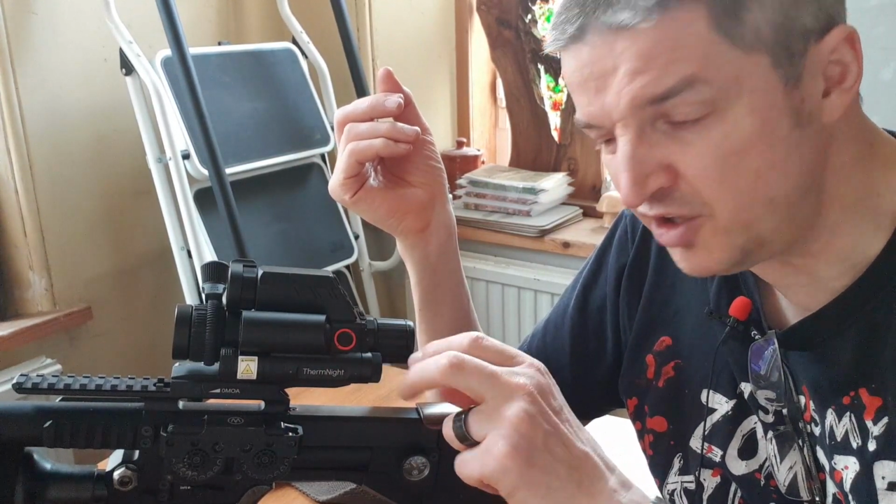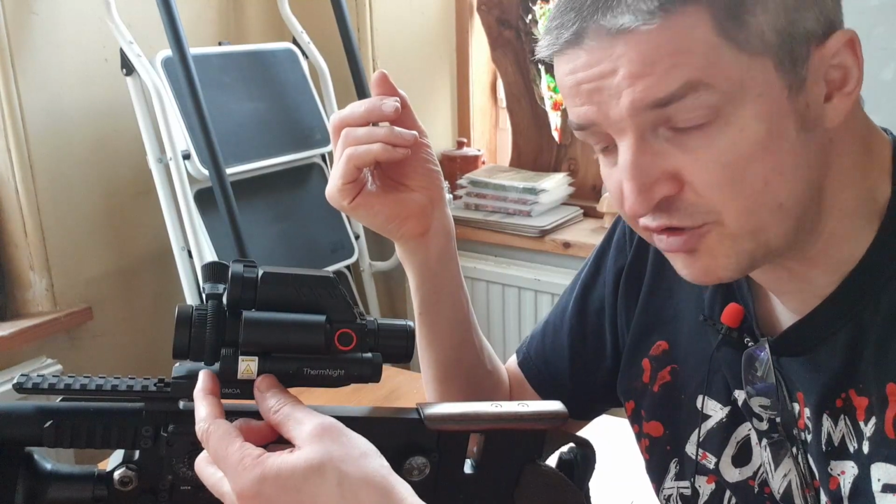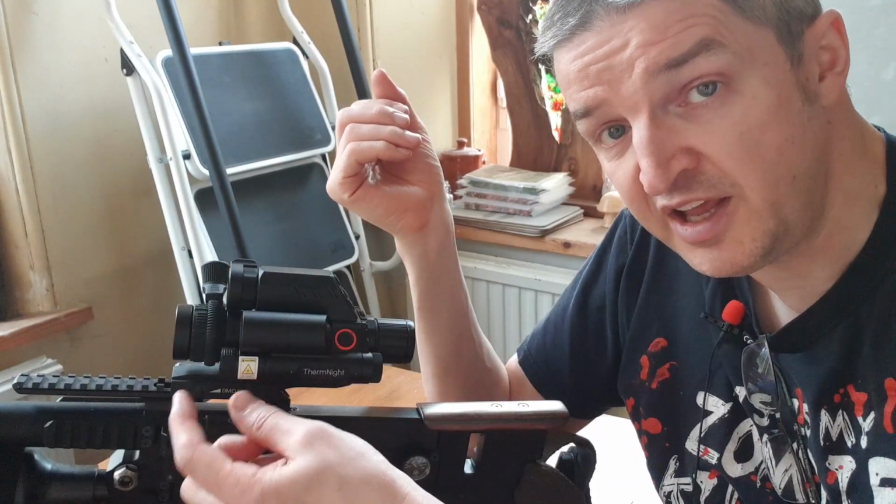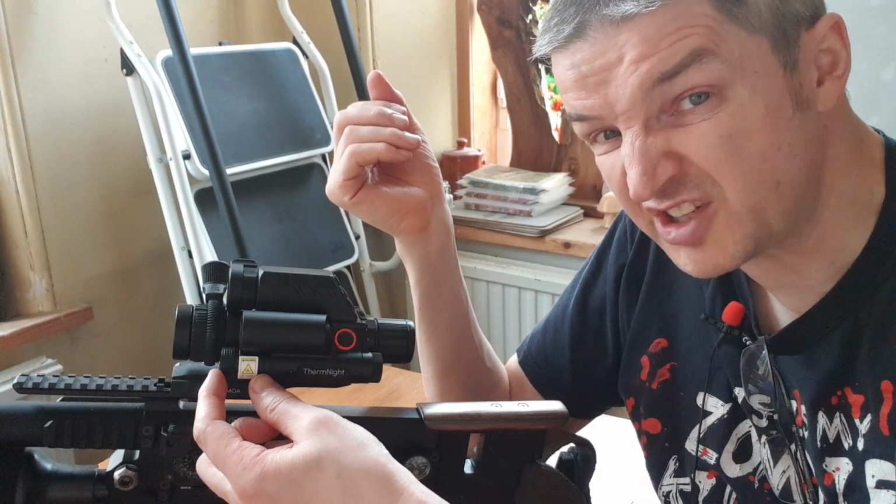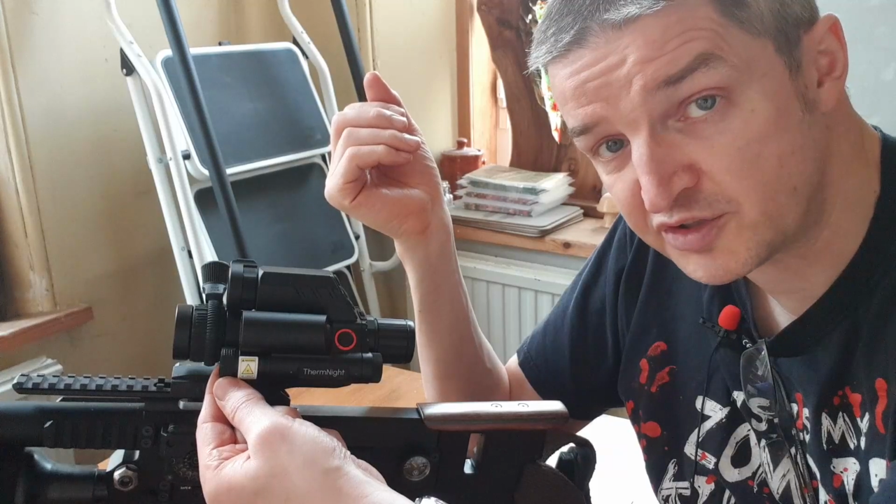Remove the back. The knurling's a little bit shallow, so you remove the back to replace the 18650 battery. You can swap the head out for a 914 nanometer head if you want to be more covert, if you've got skittish prey. And you've got the objective lens, you can narrow down the focus to brighten the beam.